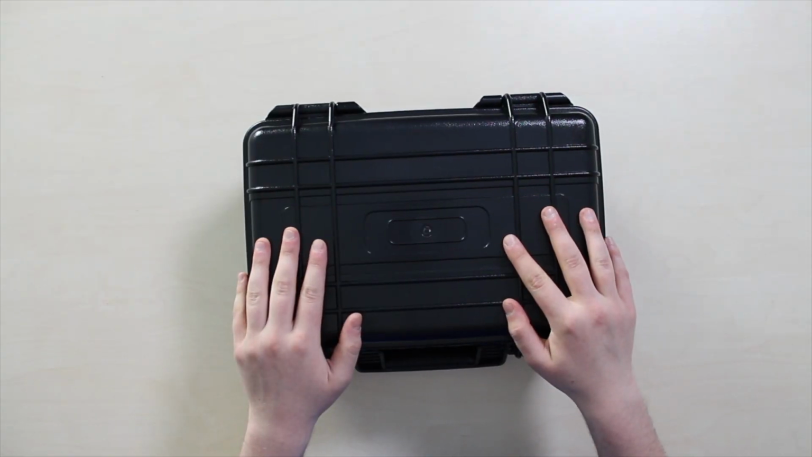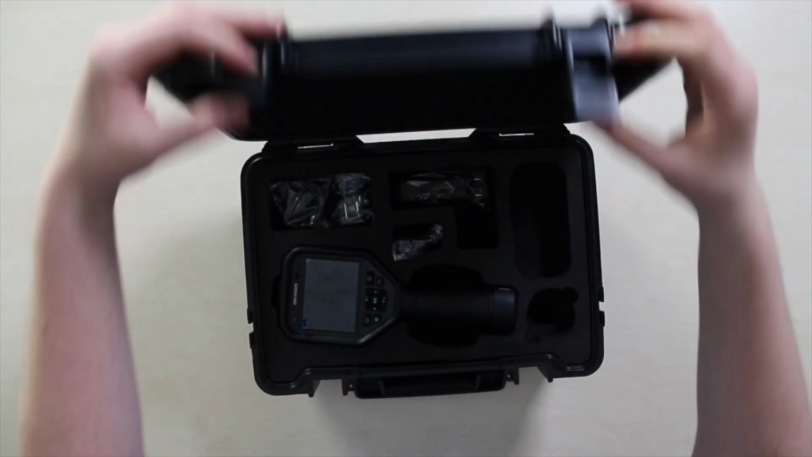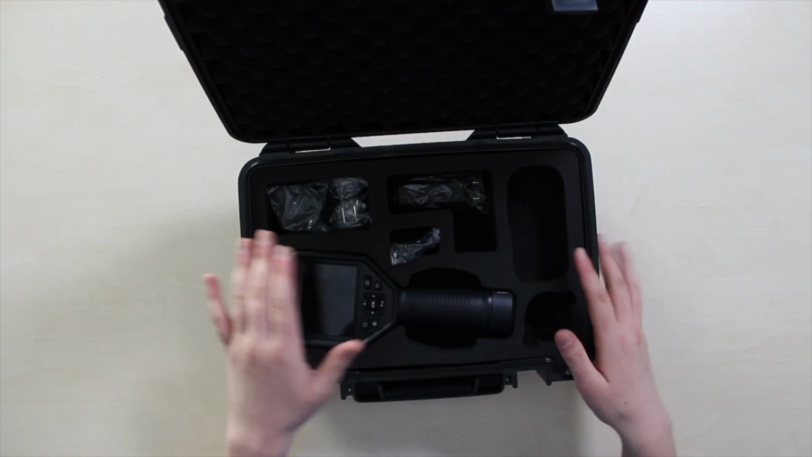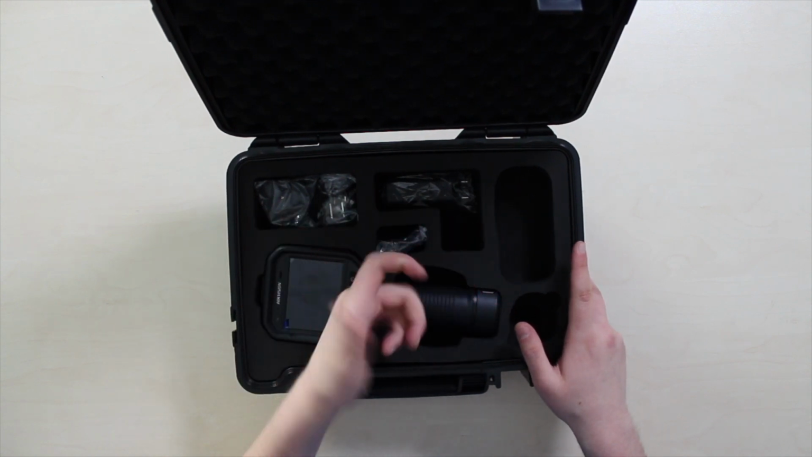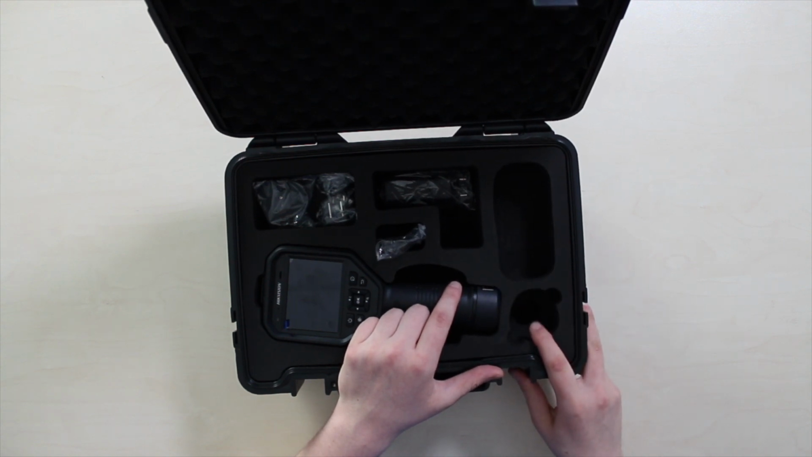It starts with a solid black case indicating the status and a serious device intent. And beforehand, I'm sorry that it isn't a full set, because the one I've got here is a test sample. But normally in this case, you will also find a user manual, a charging base for 2 batteries to charge them up simultaneously, and a replaceable battery here.